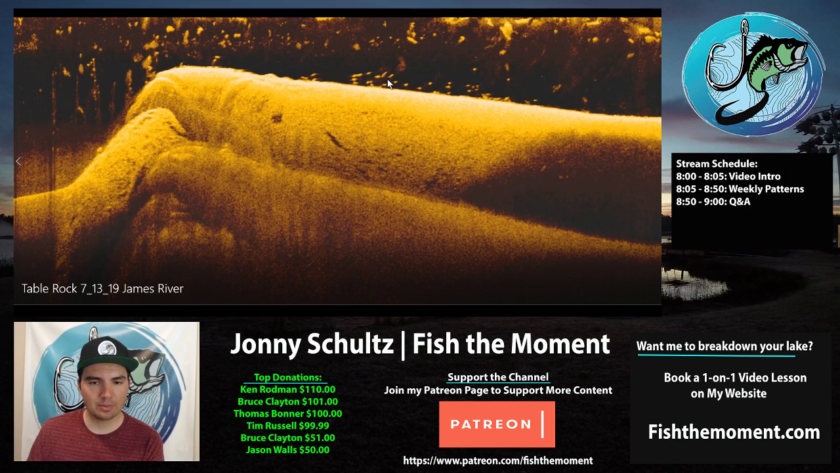I think a lot of the bigger largemouth were still spooked by all the boat wakes, but there's a big group of them here. And I think if I had been out there on a day when there wasn't so much boat traffic, I probably would have had a really, really good day. These fish were up in 10 to 20 feet of water, somewhere in there. And on the other part of the lake, they were down 30 to 50 feet of water.